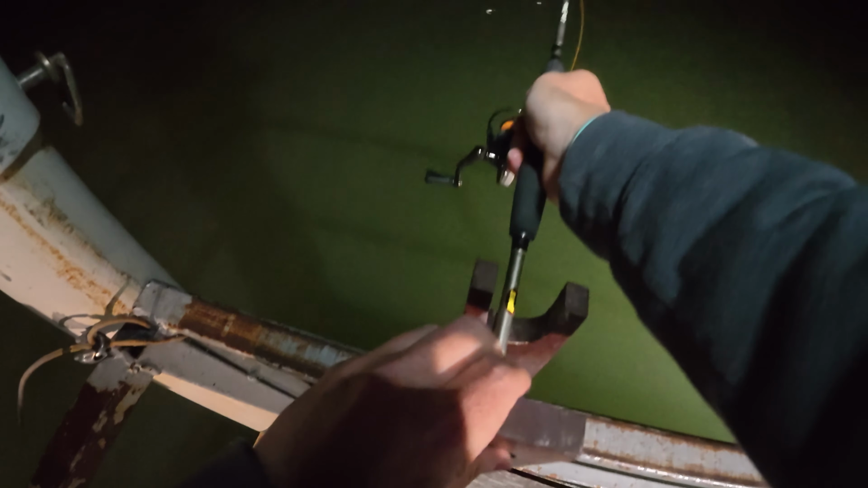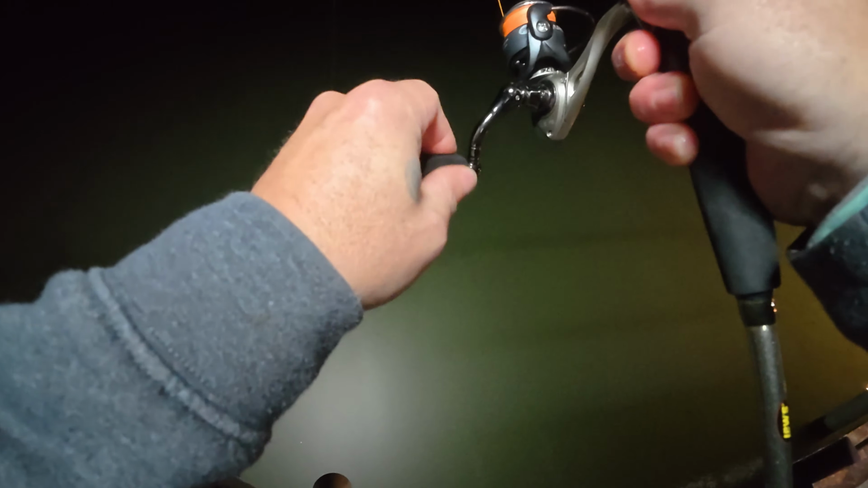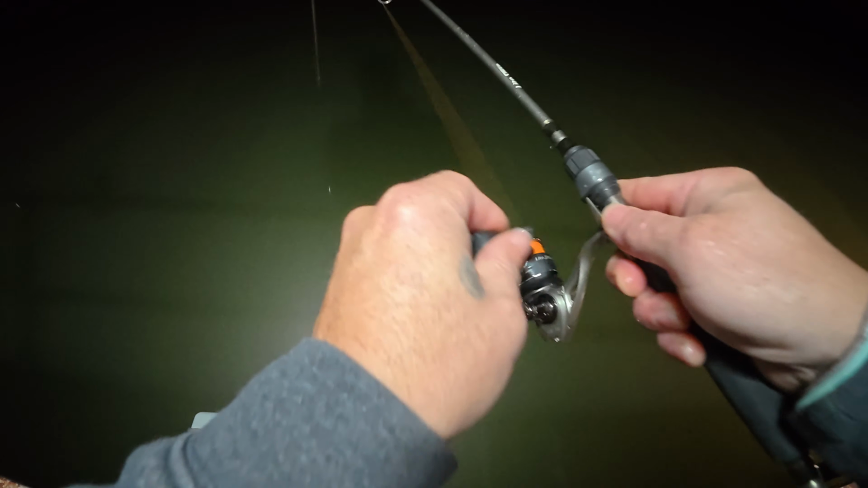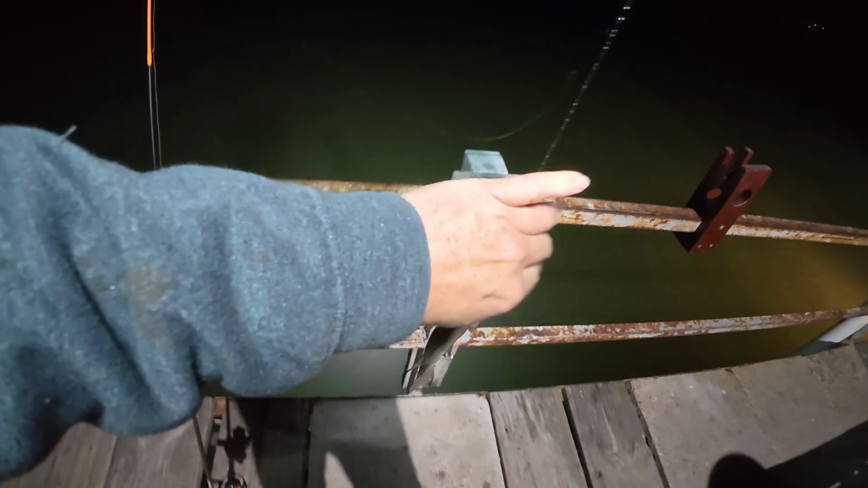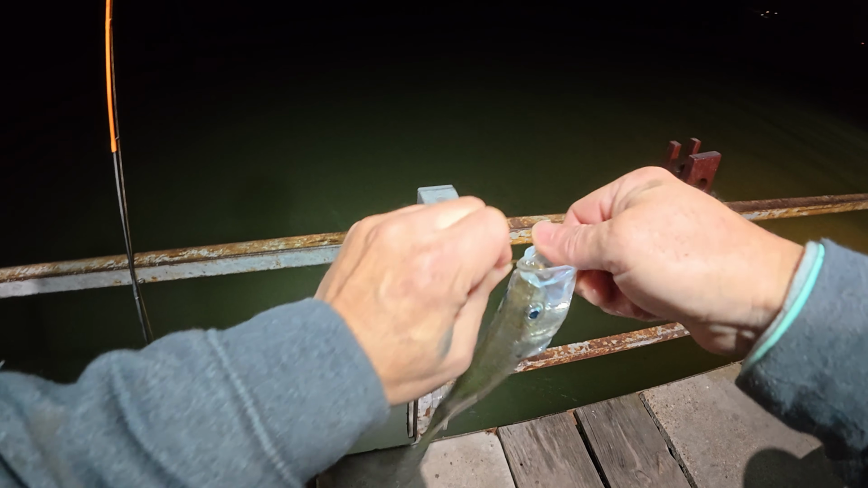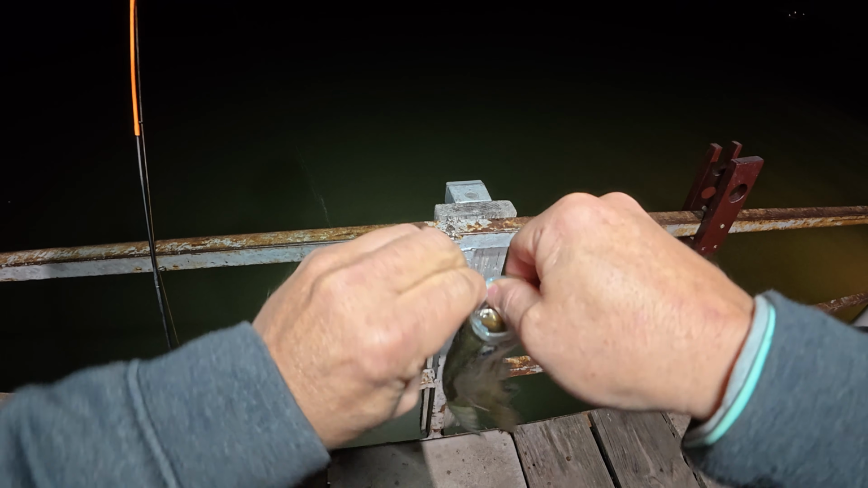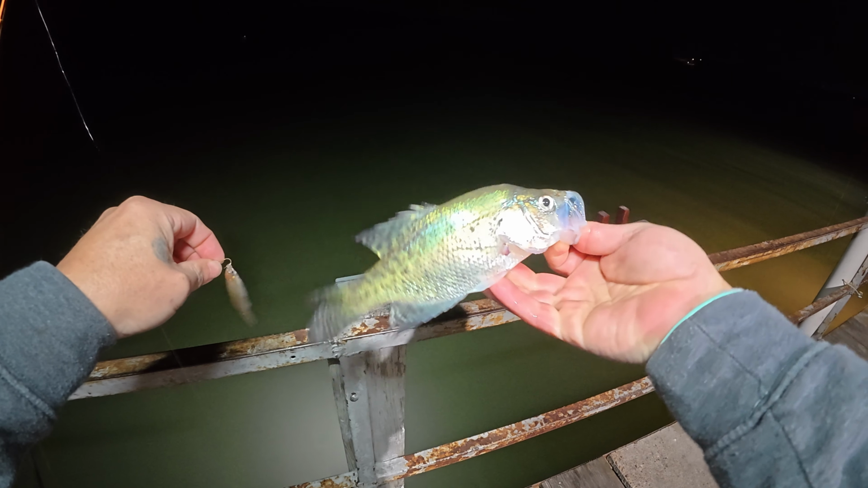Oh, we got one. Oh no, I lost him. Yeah, I got him. I gotta keep track. This one was 3 reels up. I'm trying to keep track of how deep I'm fishing.